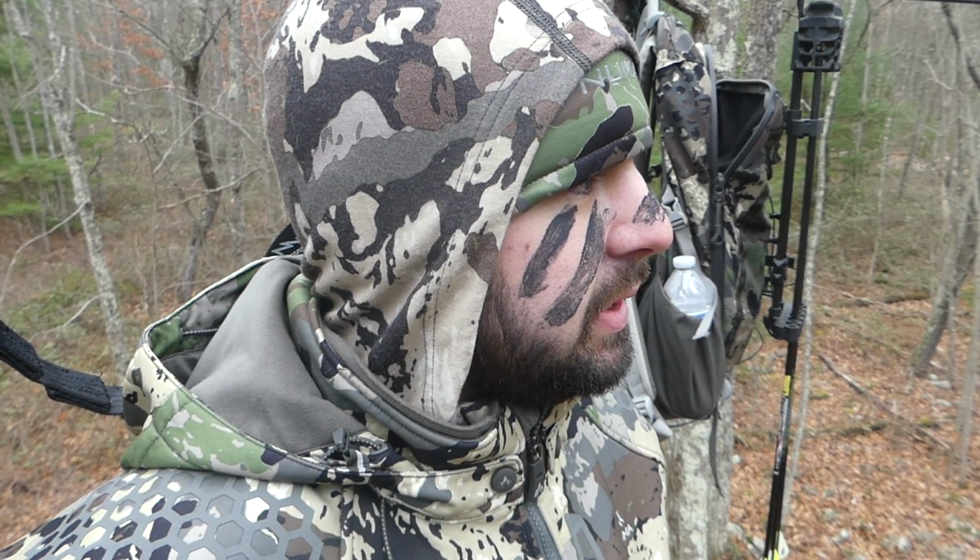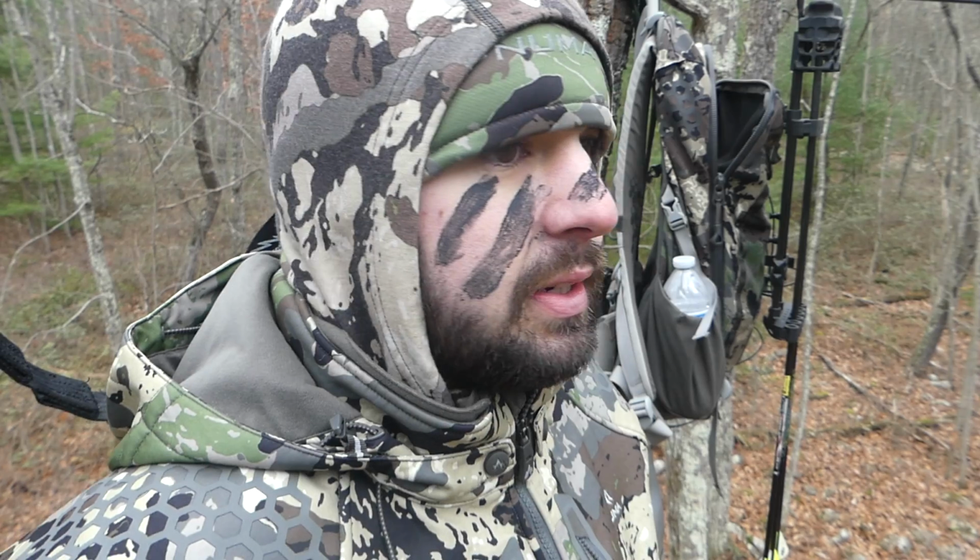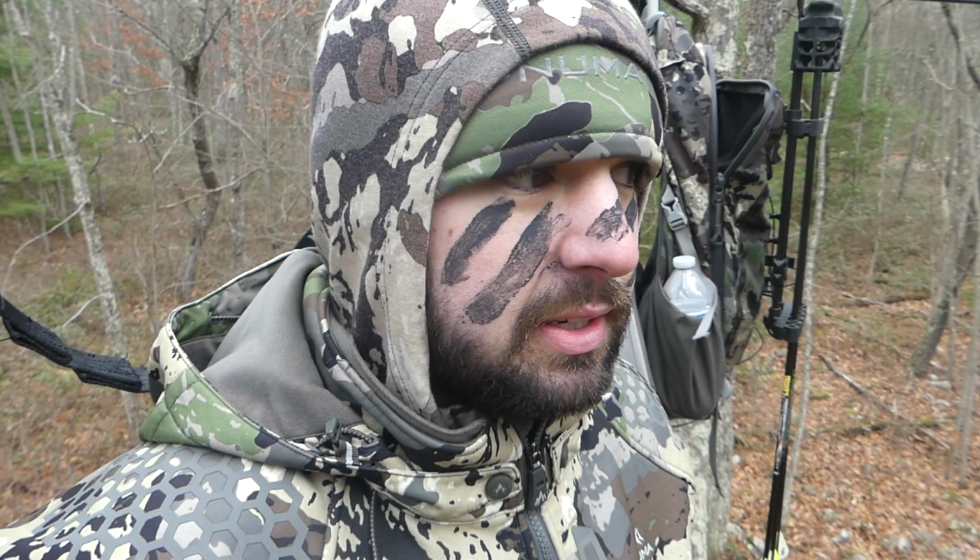Well, that was a pretty decent buck. It looked like a 6-point with no brow tines. I usually would consider shooting that deer this late in the archery season, but I decided to let him go. I tried to grunt him in just to get a better look at him, but he kind of took off. So hopefully that means there's a more dominant buck in the area.